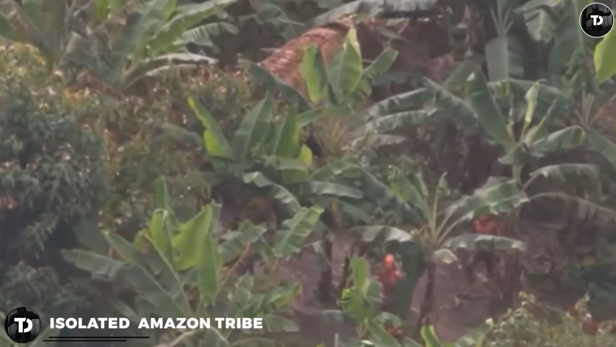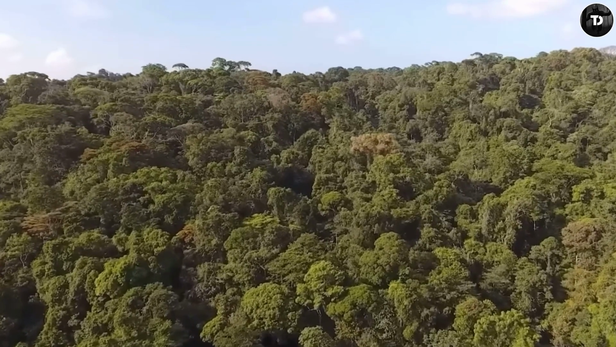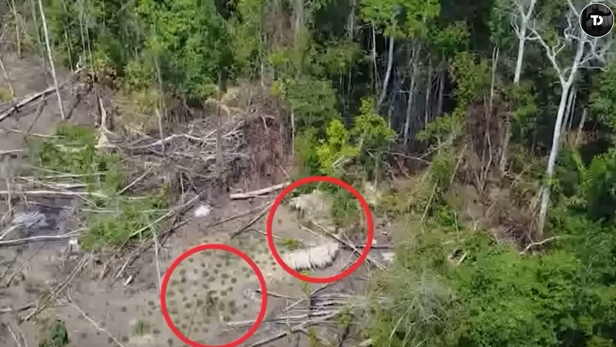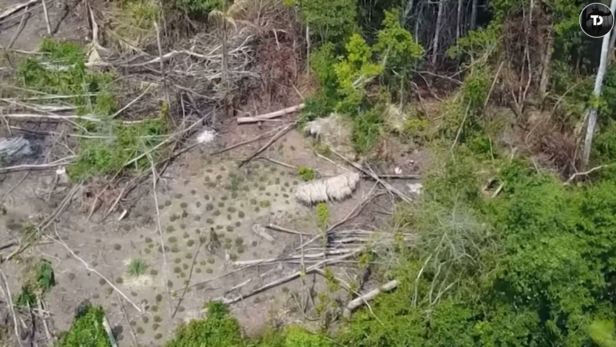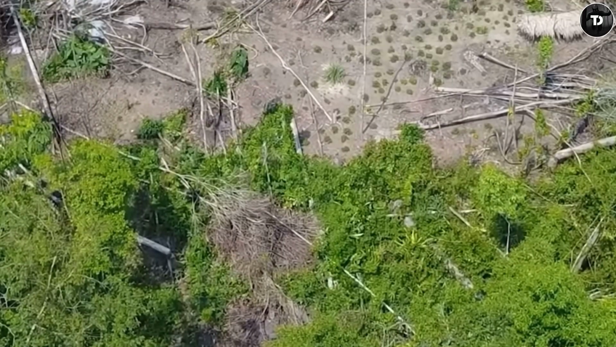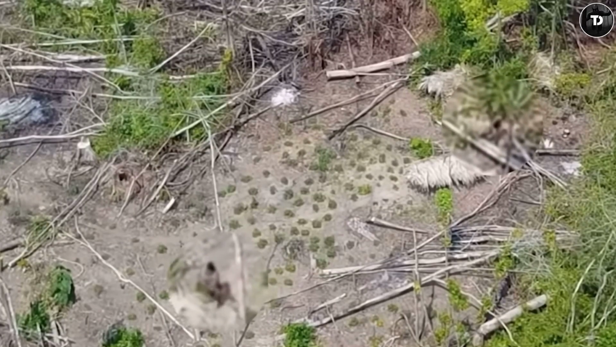Isolated Amazon tribe. A never-before-contacted tribe of the Amazon rainforest was caught on the drones of Brazilian agencies. The agency was trying to record the beauty of the rainforest when they came across this isolated tribe, who were ready with their arrows and weapons to take down this unidentified flying enemy.